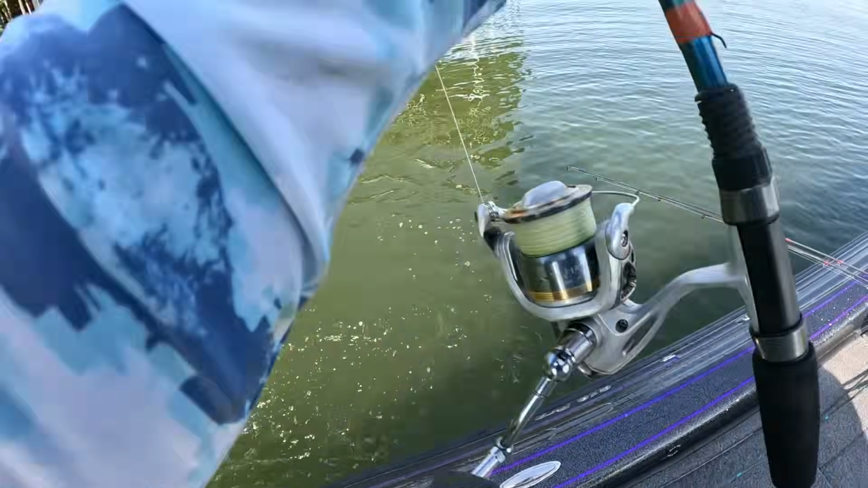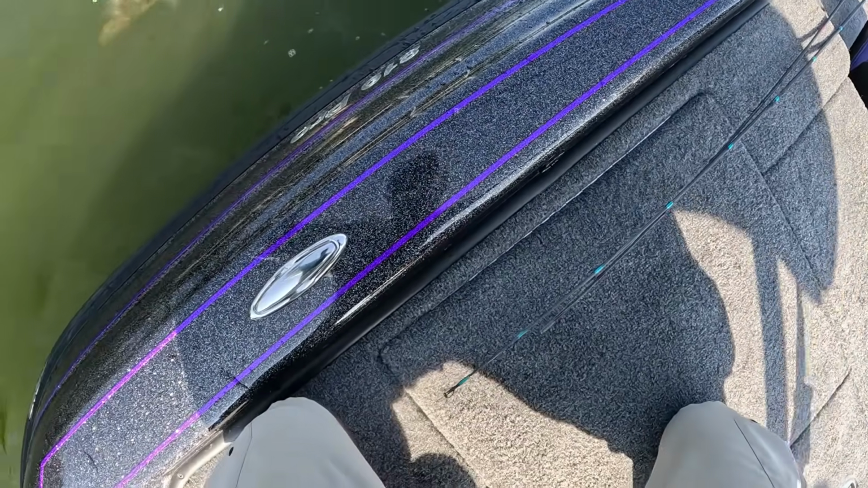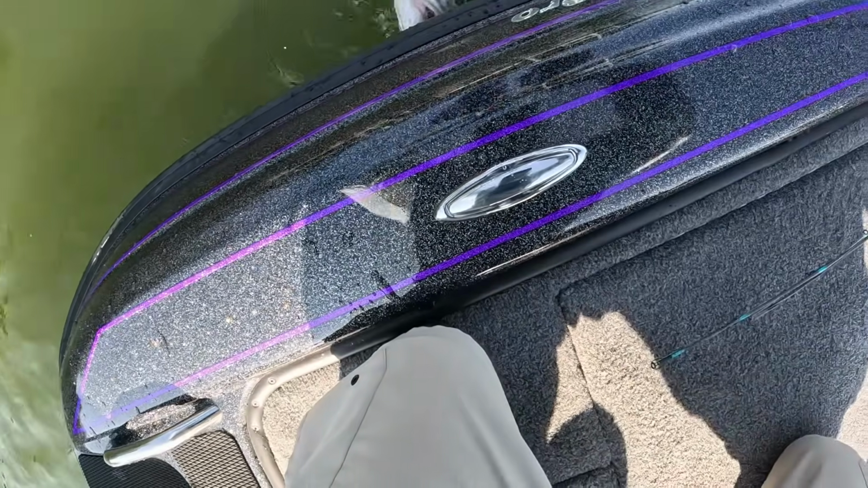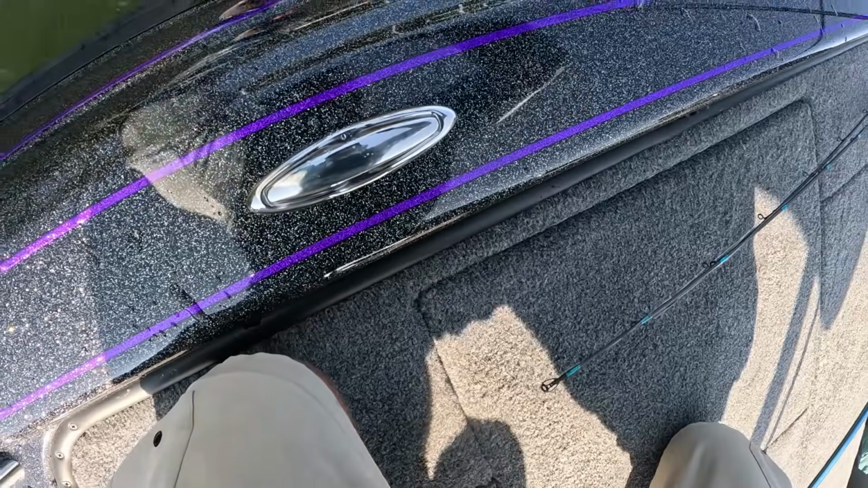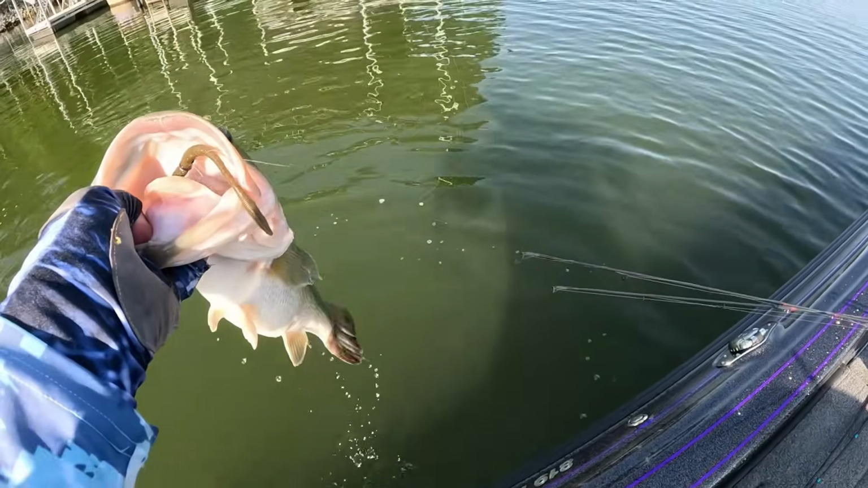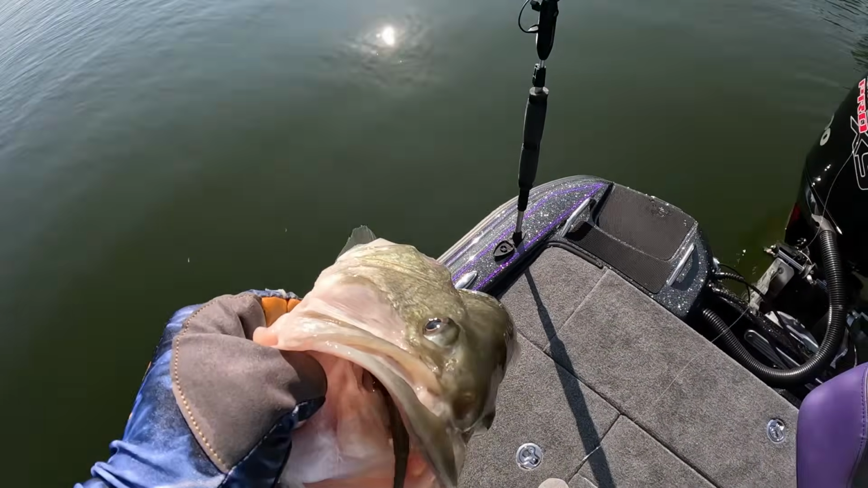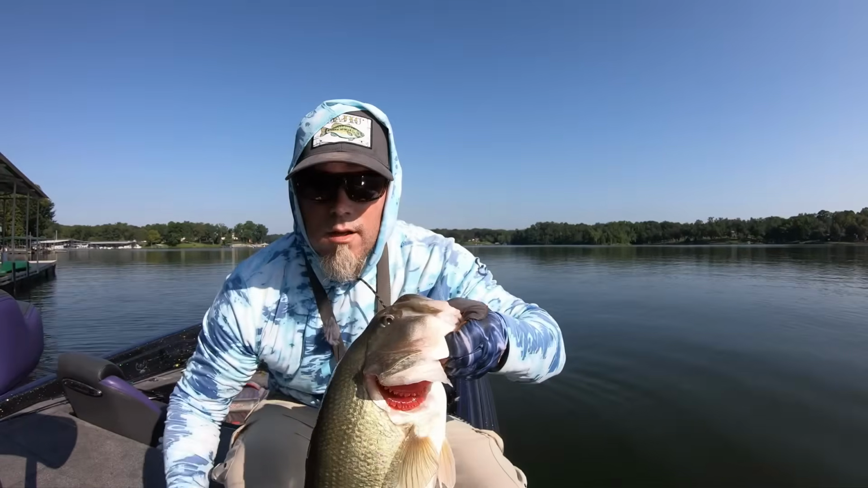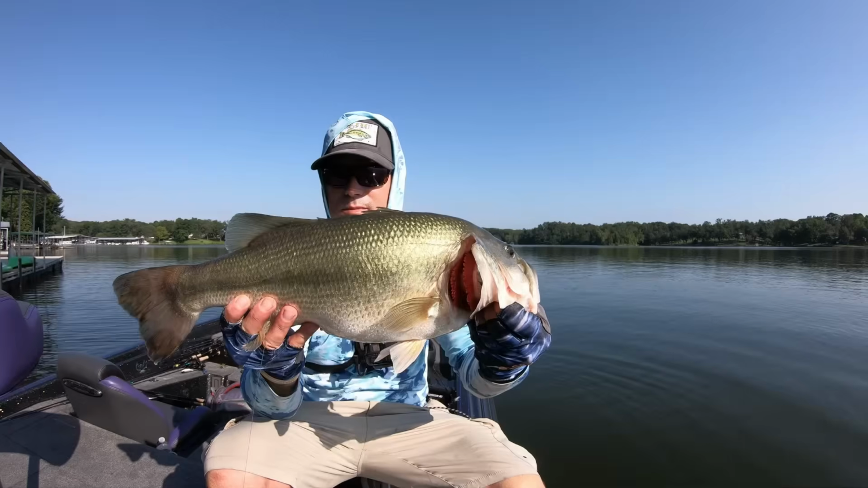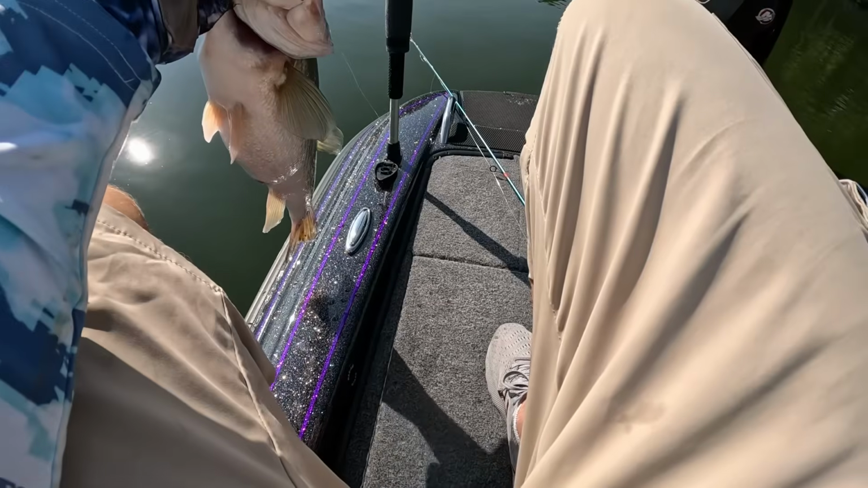Yeah, that's so big there. Come here. There we go. How about that? How about that, guys? That's what I'm talking about. Yes, sir. That's a fatty. There we go, folks.